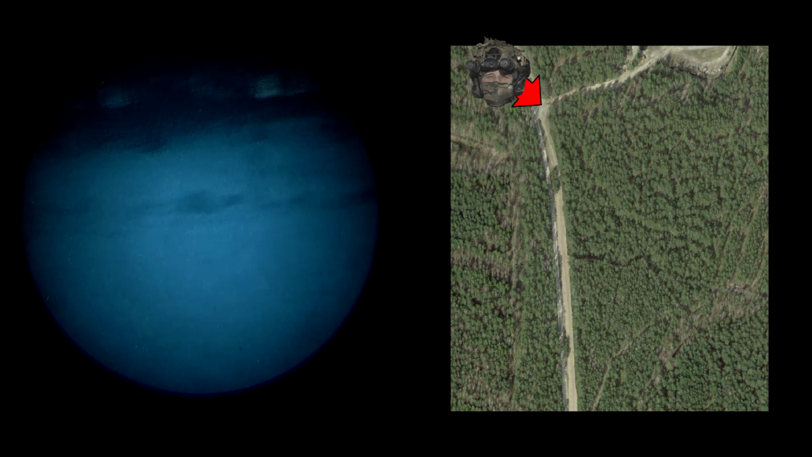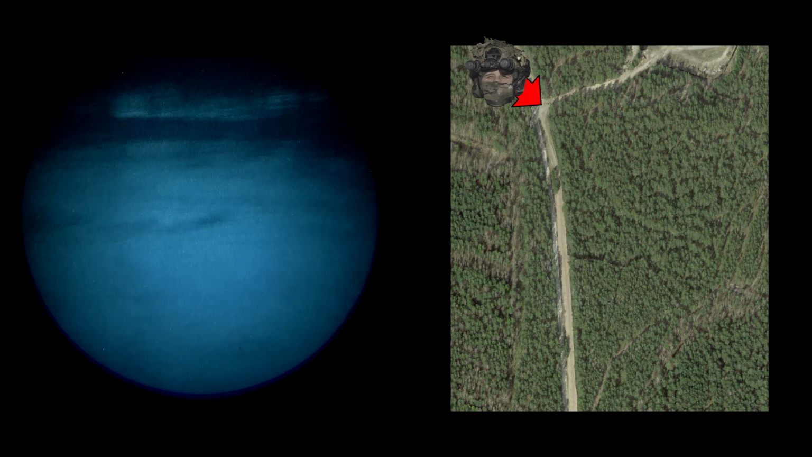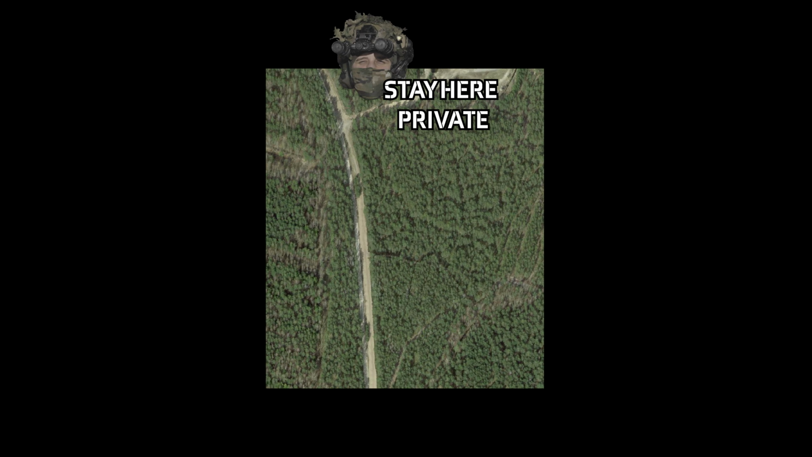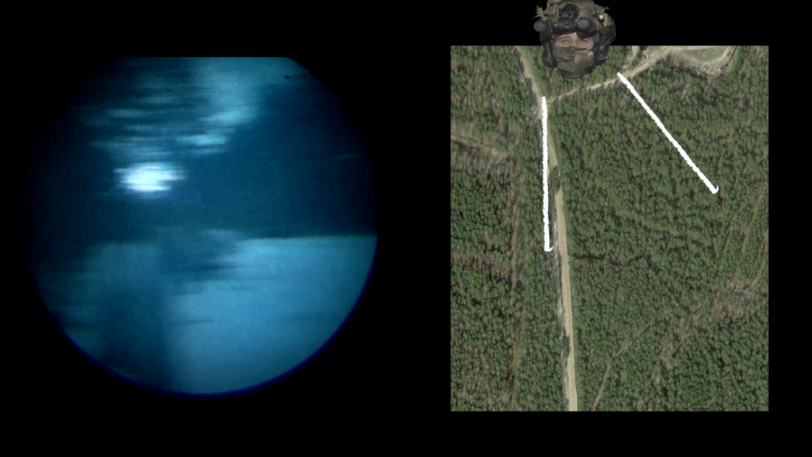So the scenario is the following. I have this T intersection on the road over here. This is like a main road, and my task on this T intersection is to have an OP over here, and I have friendlies down that way. Possible enemy avenue of approach is that way. My sector is quite wide. My task isn't to observe the road per se. I'm more worried about this general area.